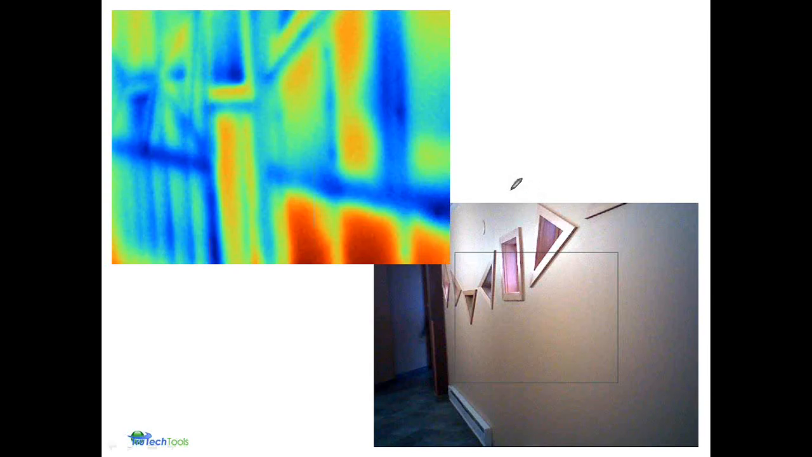Here was a home that had some very significant ice damage issues going on. Sloped roof. We're seeing an insulation problem in these areas where it's blue. And of course, when we have fancy construction, which you can see in this particular pattern here, it's a little bit more difficult and a little bit more tedious to do good installation of insulation. So you're going to get these cold areas around all of the angled boards and studs that are put into the wall.